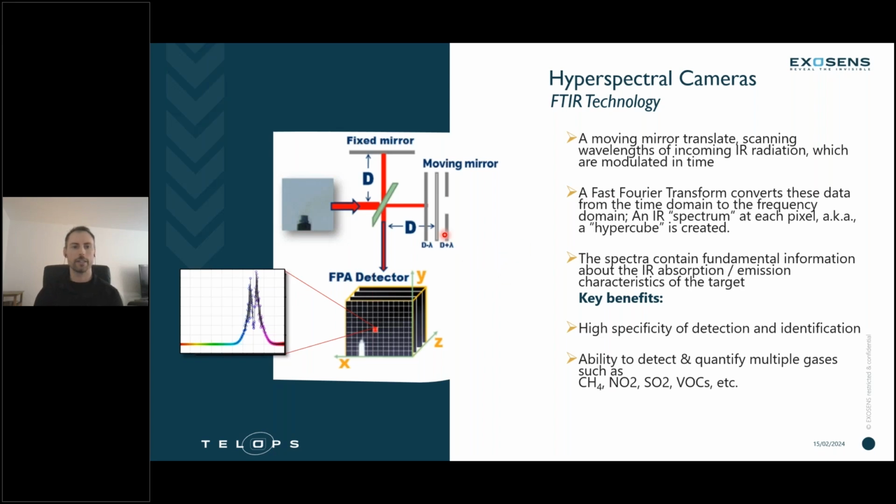If we look at this image over here on the left, this is a pretty good depiction and illustration of how our hyperspectral cameras work with our FTIR technology.